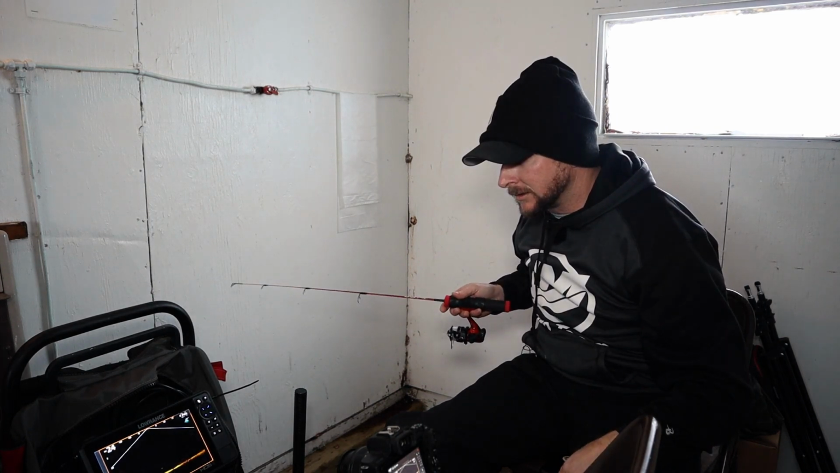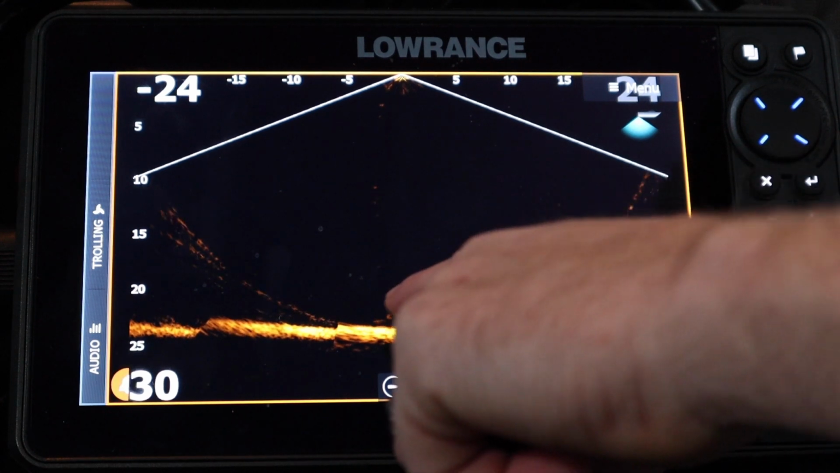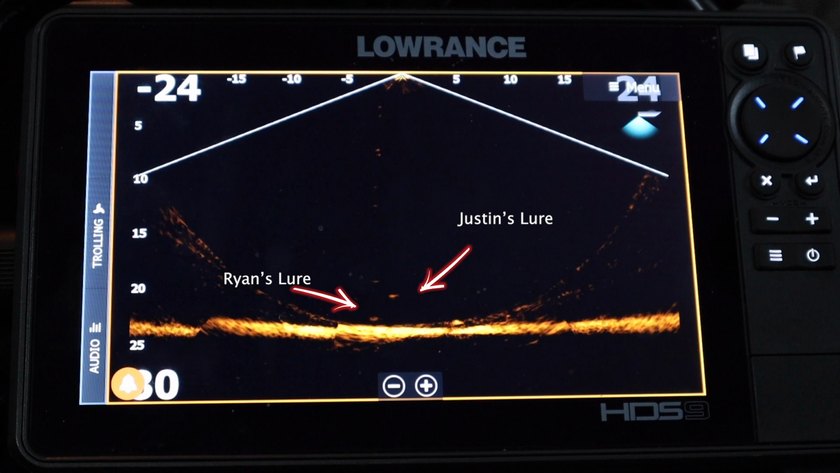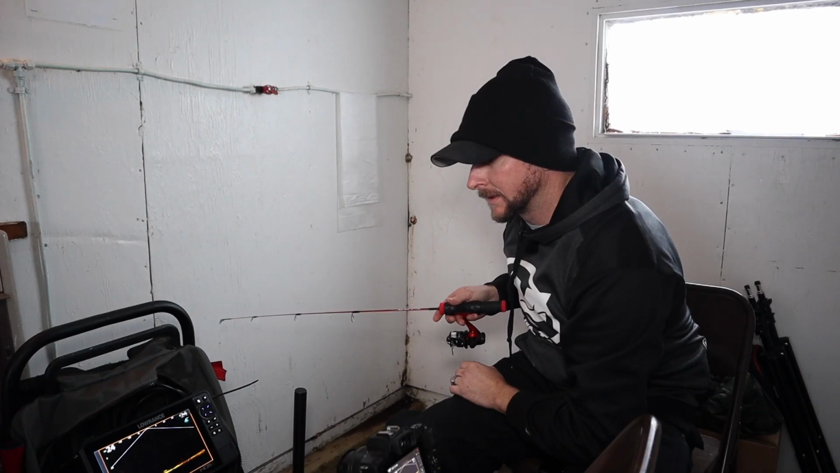You see my lure again jigging up and down. You can see Ryan pulling his up as well. Ryan's is on the left right there, mine's on the right. Ryan is reeling up a fish on another line. Ooh, here's a big fish right there coming down. Let's see if we can catch that one. Fish is looking at it.